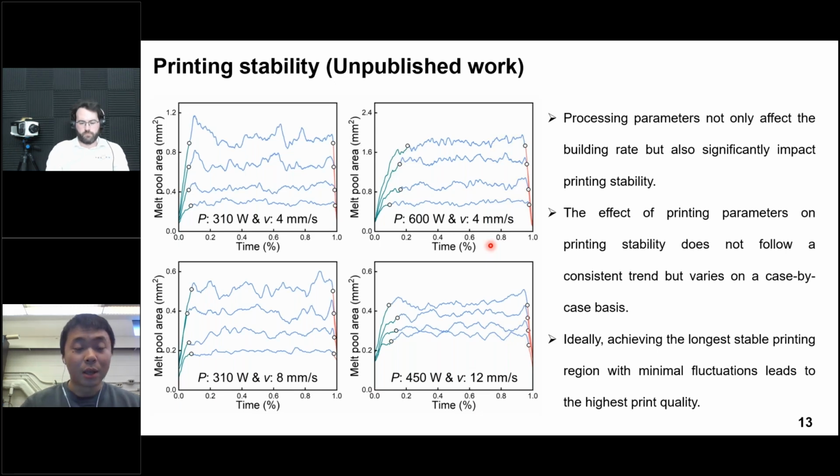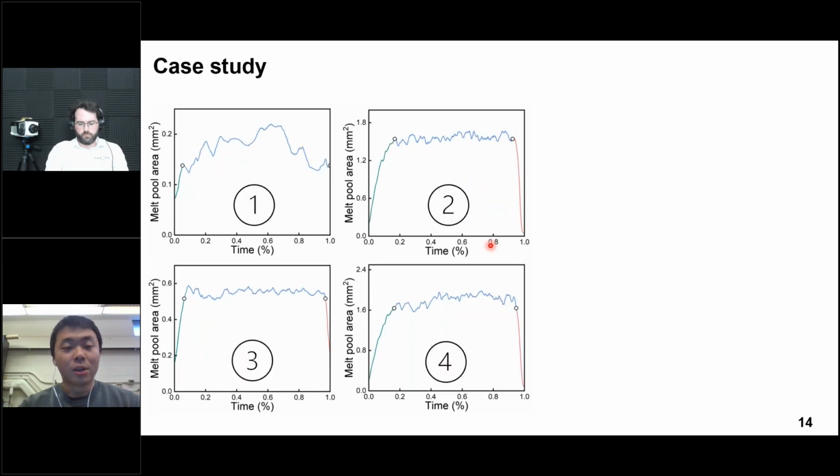As I mentioned before, printing stability will influence the fabrication of the thin wall structure. We did a case study based on this hypothesis. We selected 4 different processing parameters which have different printing stability, which I show here: 1, 2, 3, 4.